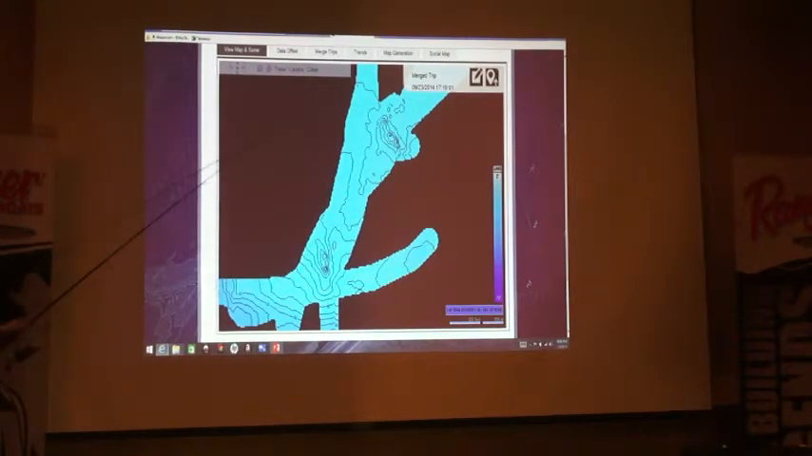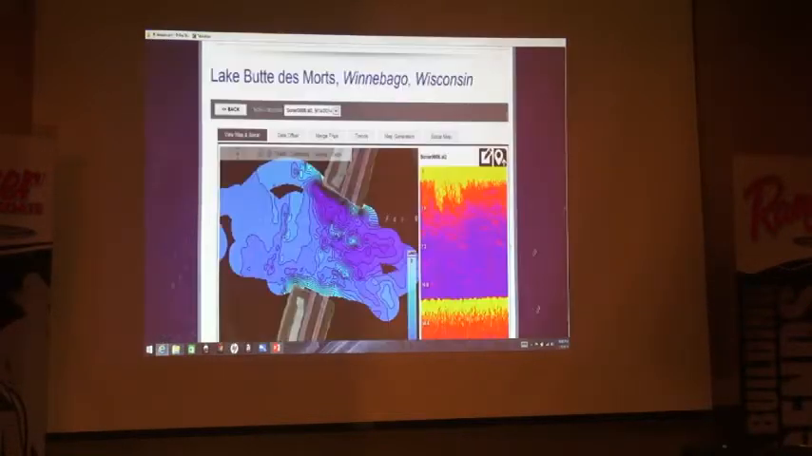If I would go back over top and do a grid pattern, I'd have the whole big picture mapped out, kind of like I have here. This is the Lake Winnebago system. It's actually under one of the bridges, and there is no lake chart that comes even close to any of the stuff on Lake Winnebago, especially around some of the bridges.